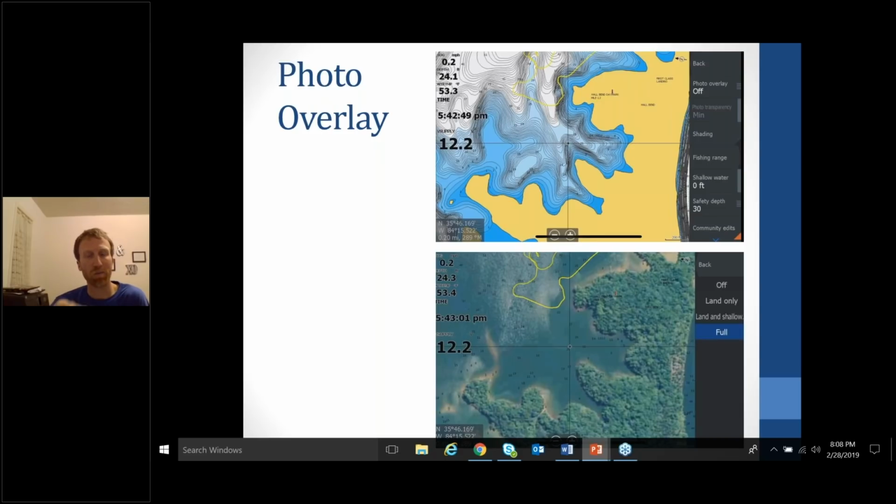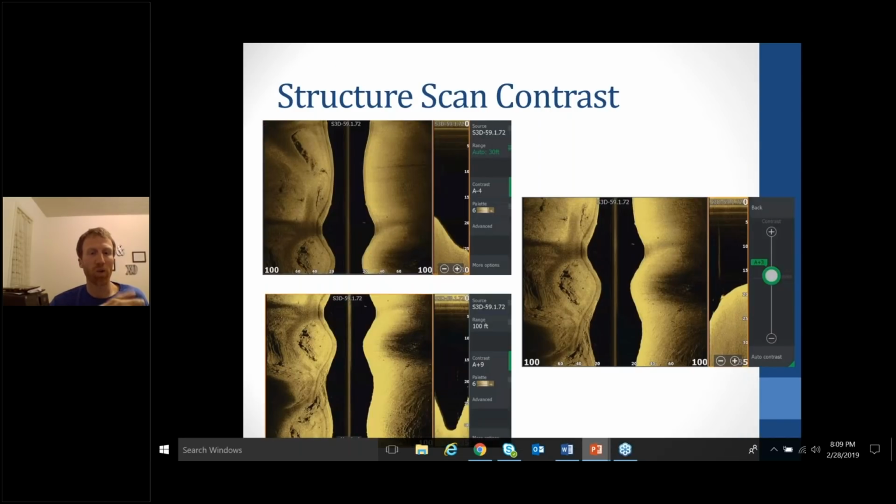So it's in that same menu feature. You find where it says photo overlay, click on it, scroll down to where it says full, and click on full, and that'll bring up the photo overlay option. Where that's beneficial is whenever you're fishing backwaters and going way back in a creek and you want to see what's there. A lot of times the topographical maps will end, and the photo overlay shows you exactly what's there. So that's a key deal with the photo overlay option.